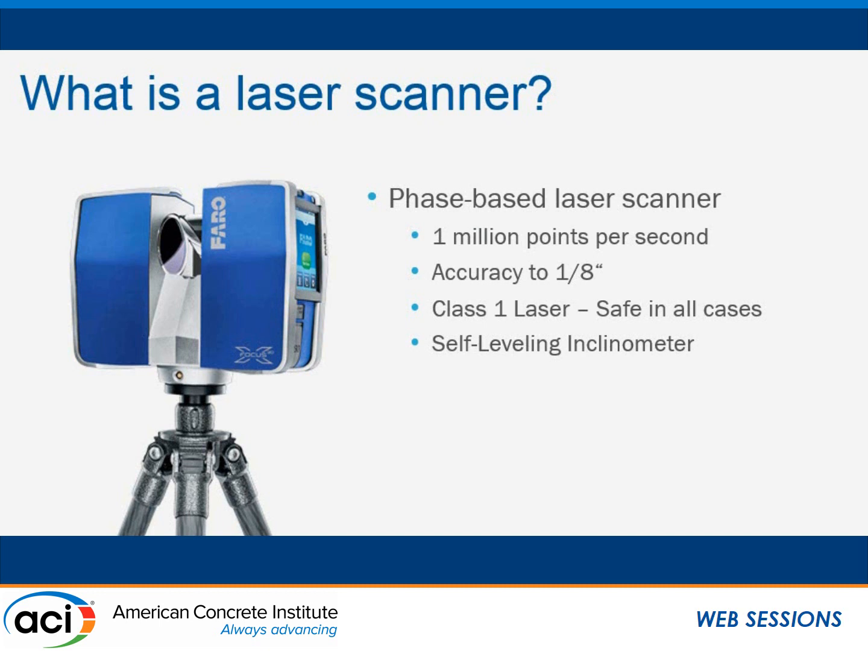It's also self-leveling. Many of these stats are pretty typical of most modern 3D laser scanners, and it's definitely come a long way in terms of price and ease of use. That's the reason why most of you here have probably heard of 3D scanning and probably have seen it on some of your projects, for better or for worse.